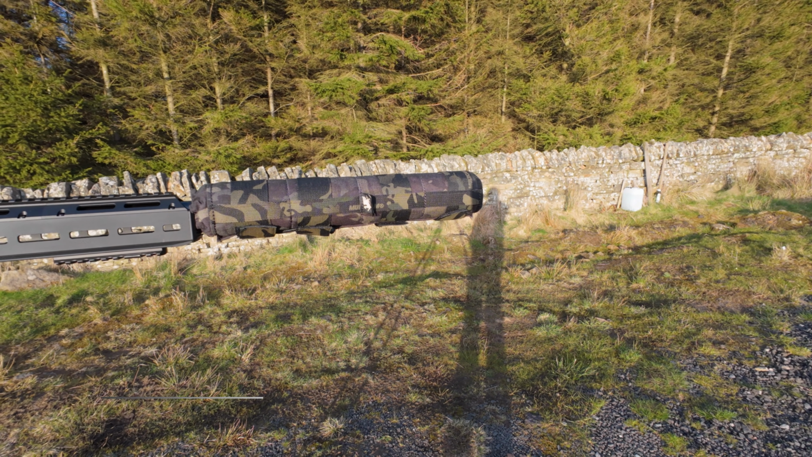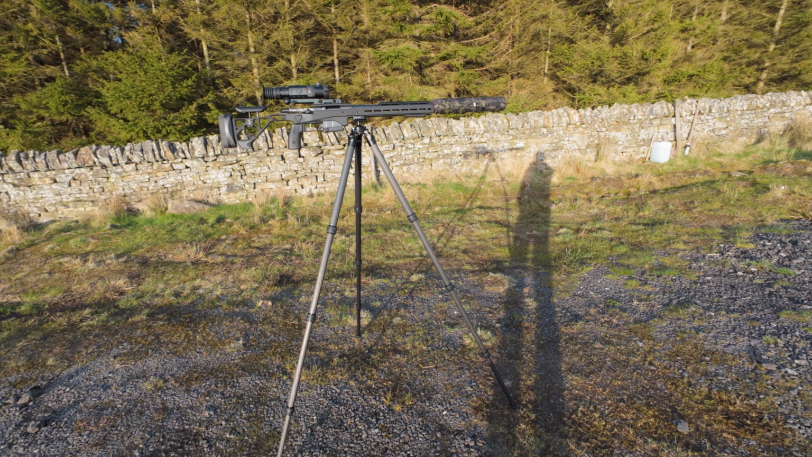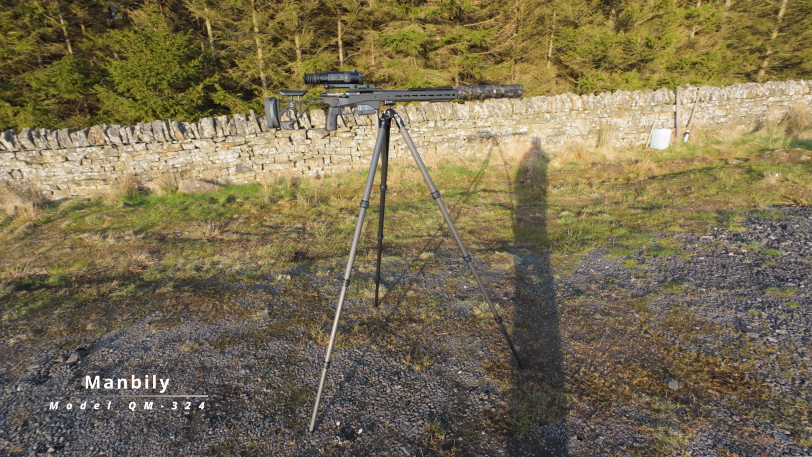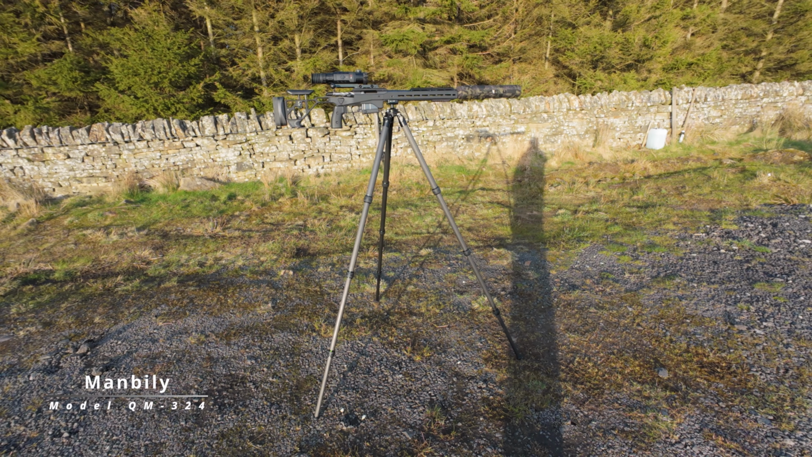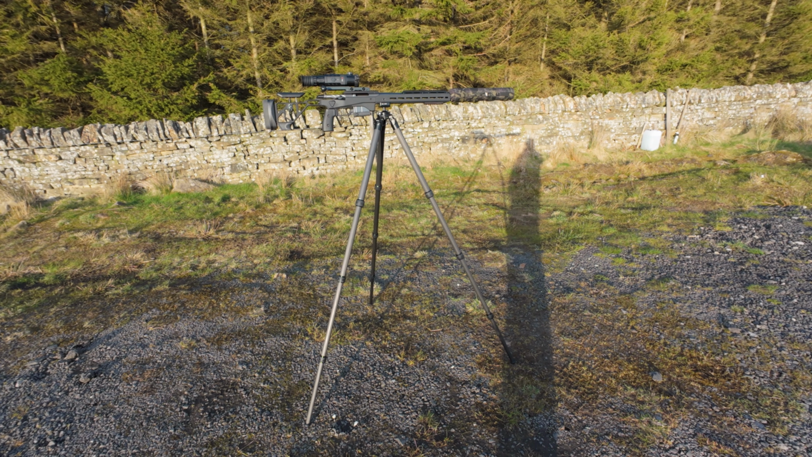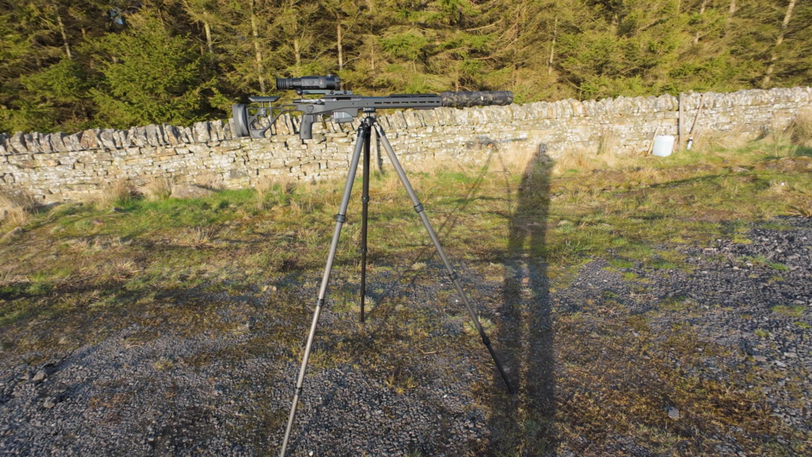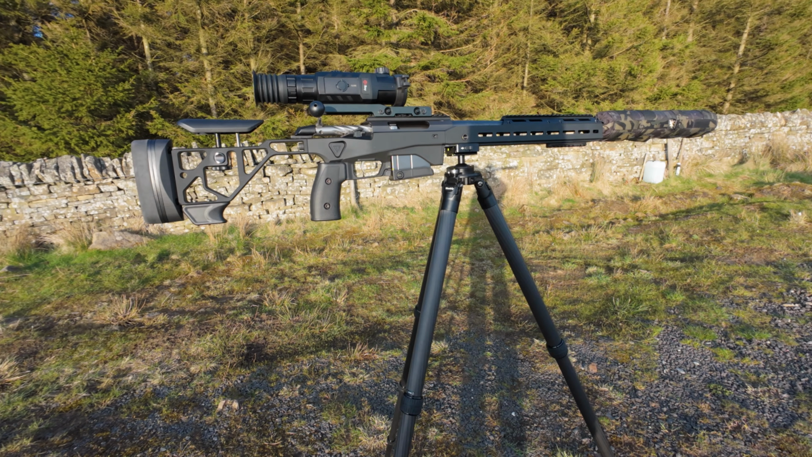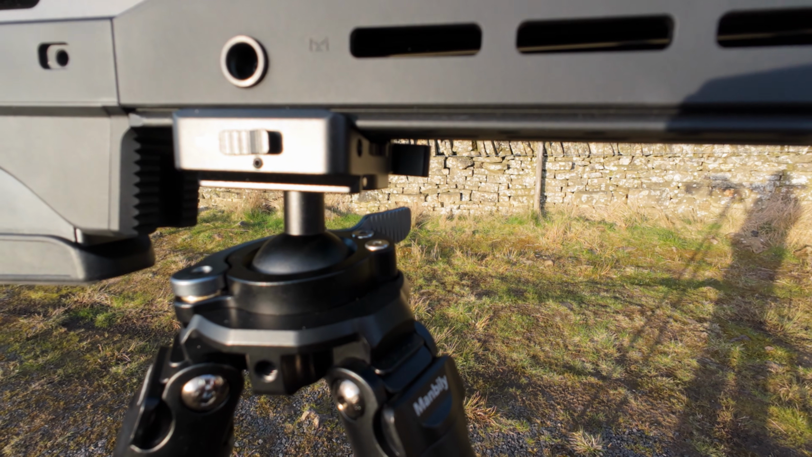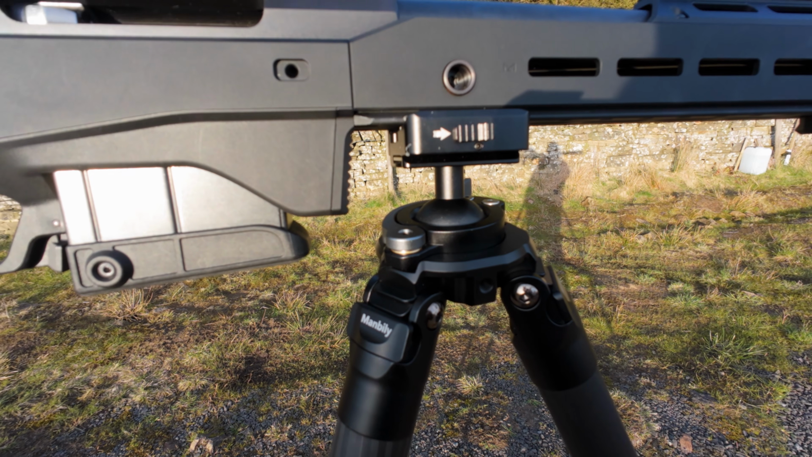It's huge. Right, and also tonight, as usual, I'm using the Mambly tripod. Yeah, cracking tripod as well. I've got quite a few of their tripods now. I'm going to do a video showing all the different ones and the one that may be right for you, but I haven't had any problem with any of these. They've never let me down at all. Yep, really nice. And this one's the one that has the lock-in lever, as you can see there, and the ball head's actually built into the top of the tripod. And yeah, I've been finding that really good.